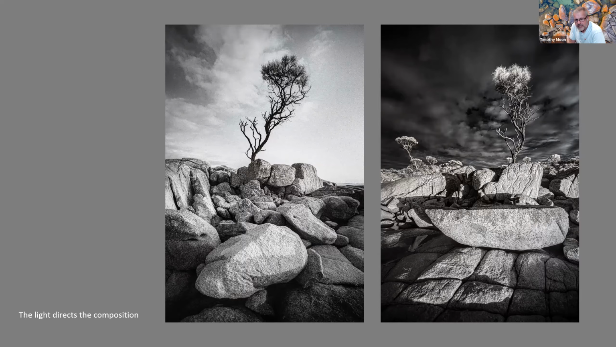All right. So essentially, I have walked maybe 20 metres to the left of the right-hand image, and then I've shot with the sun being over on my right shoulder. All right. So by doing that, because the sun's rising, I've picked up the glow of the sky, that's brightening on the right-hand side.